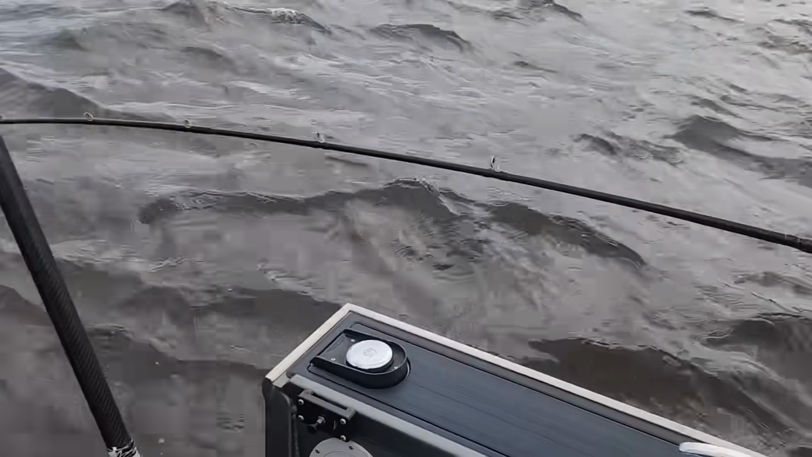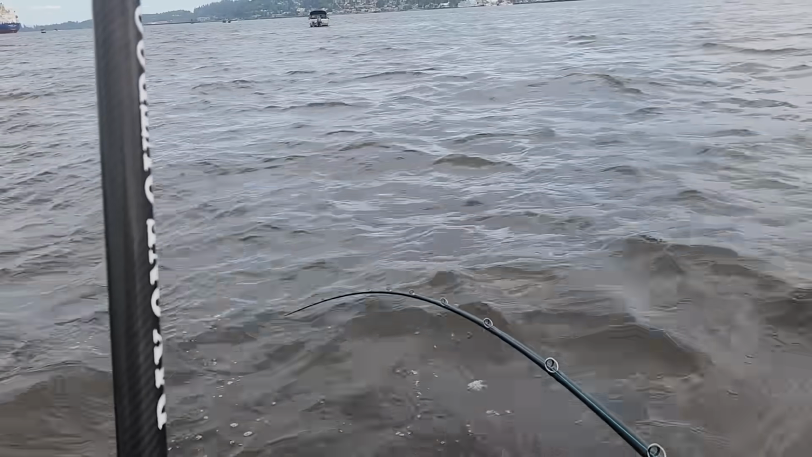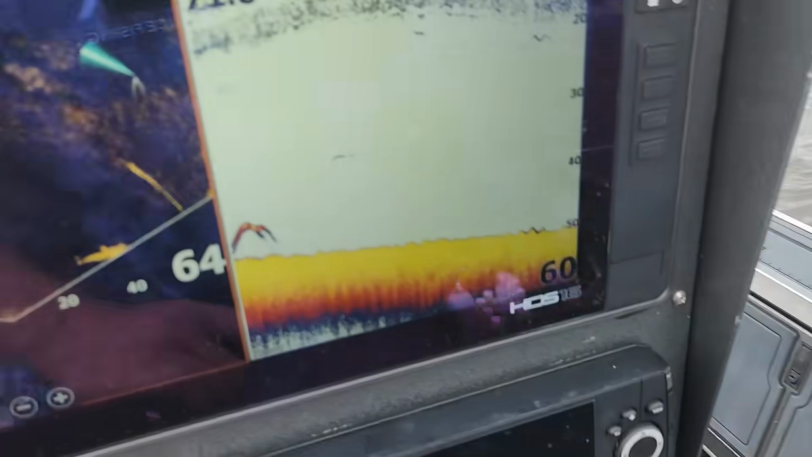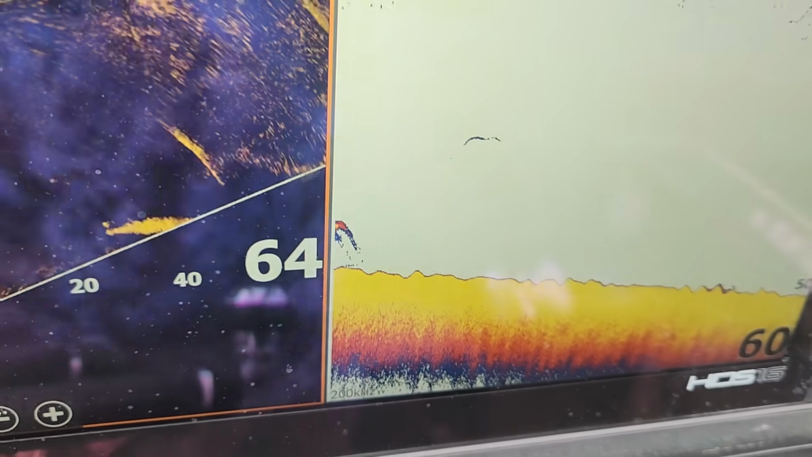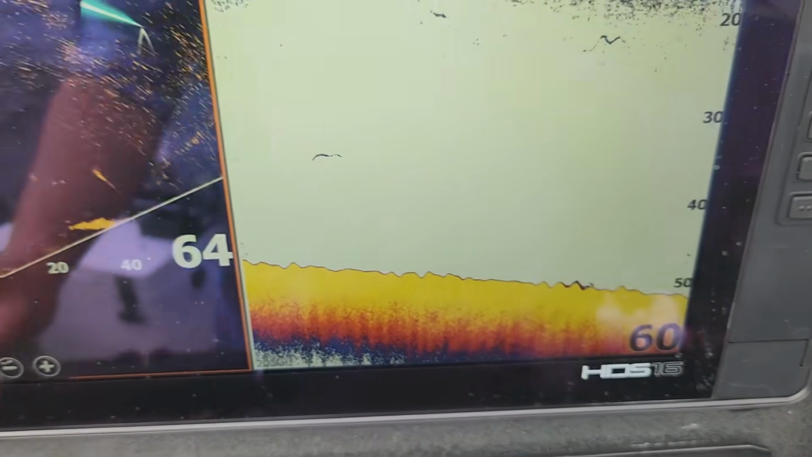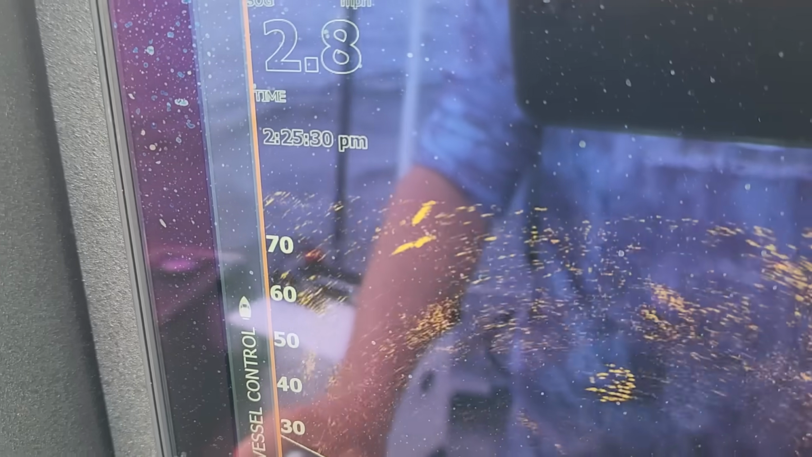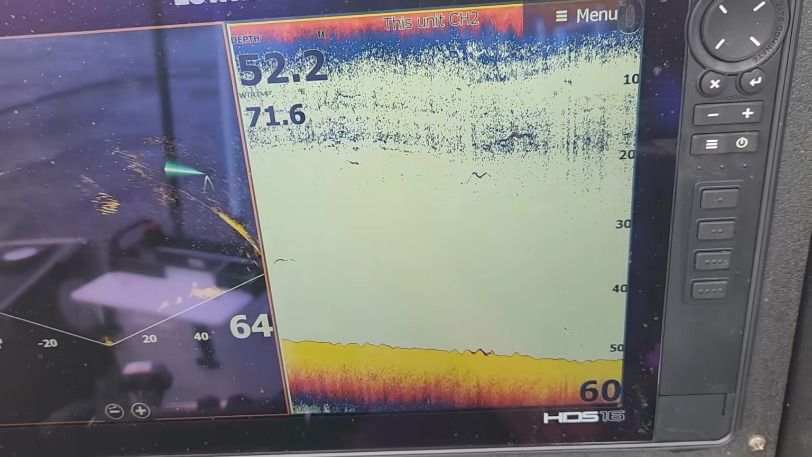And what I'm trying to figure out is how fast do I need to troll to keep a good thump going. Right now it is working really hard, but I also got a lot of throttle going to try and keep the boat straight. So that's been a little bit difficult here in this wind. So what I need to do is control my boat speed to control my depth. That's very important. Oh, there goes some right there. Look at him go.